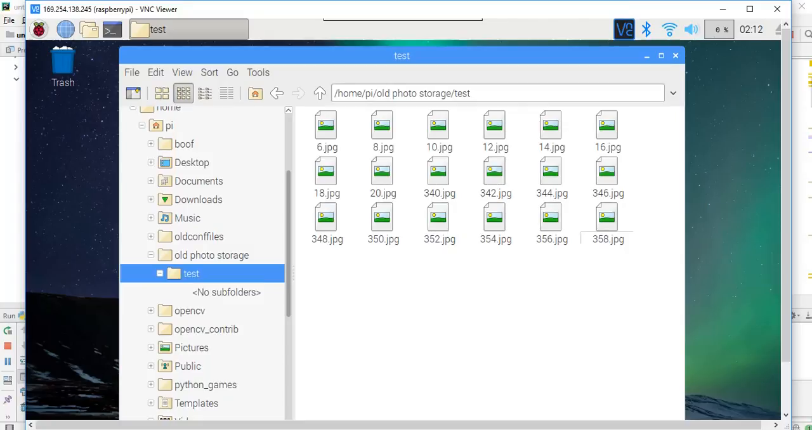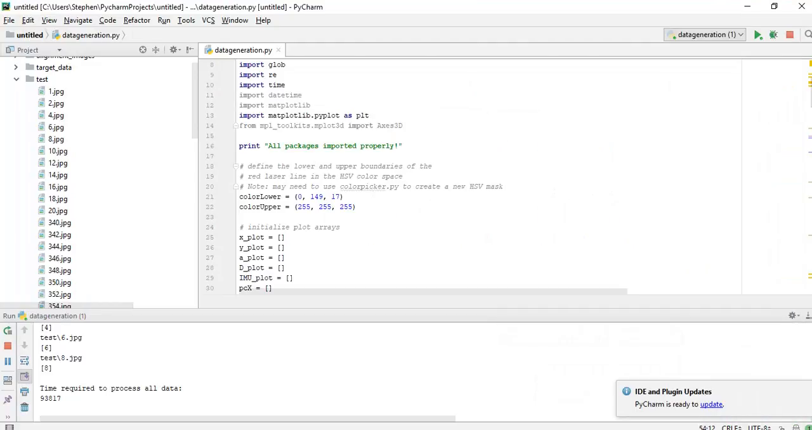Okay, so now that I've collected my data, I have it sitting as a bunch of JPEG files labeled the same as the angle on my Raspberry Pi. The next step was to take the files from my Raspberry Pi and put them onto my laptop so I can process them in PyCharm. I did that simply using a USB. So I took the files and placed them into my PyCharm folder, as you can see over here.